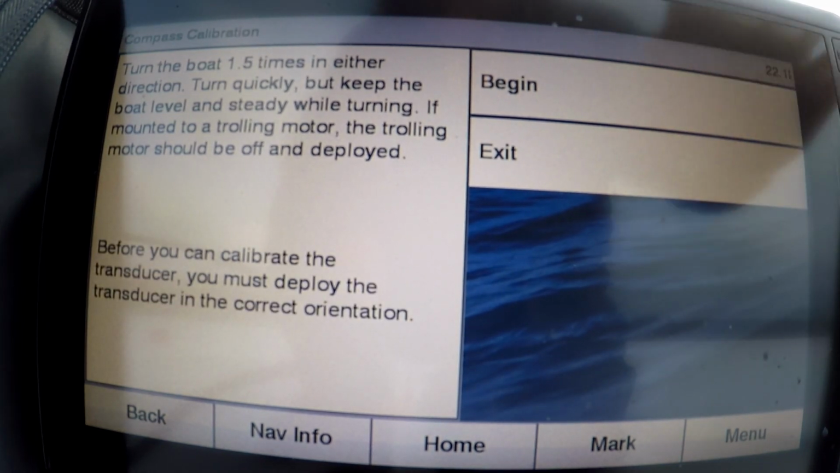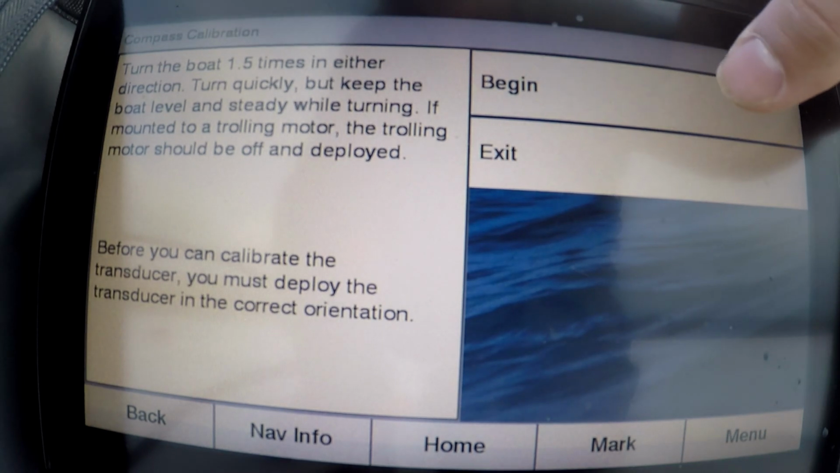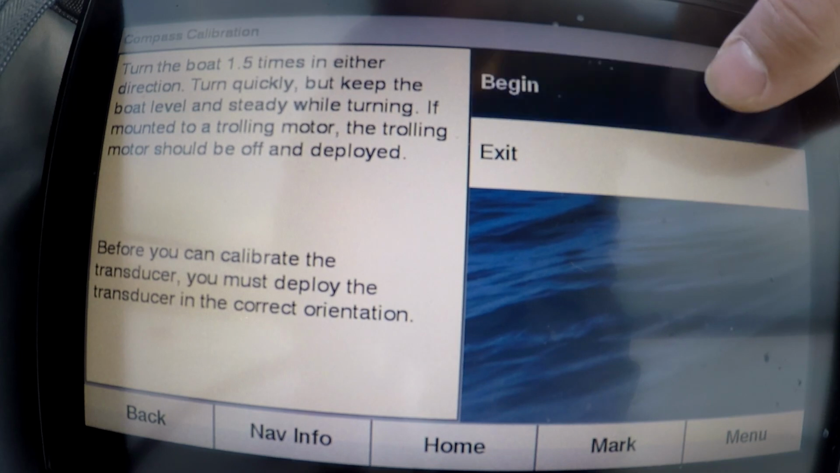Every once in a while, it won't recognize if you're in down view or forward view. So you gotta keep spinning or keep clicking that begin button until it realizes that you're trying to get it in that forward view. I'm just gonna keep turning this and keep clicking begin until I can get it to start working. I know this gets really annoying sometimes, just for some reason it just won't work.